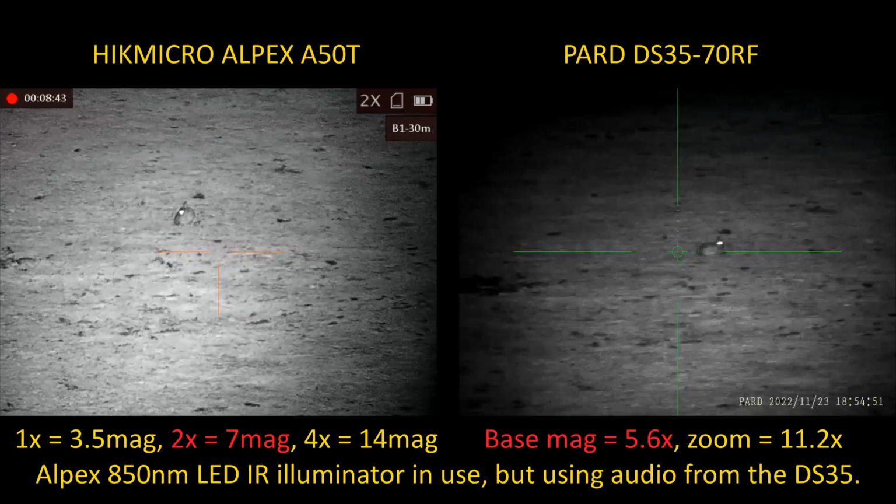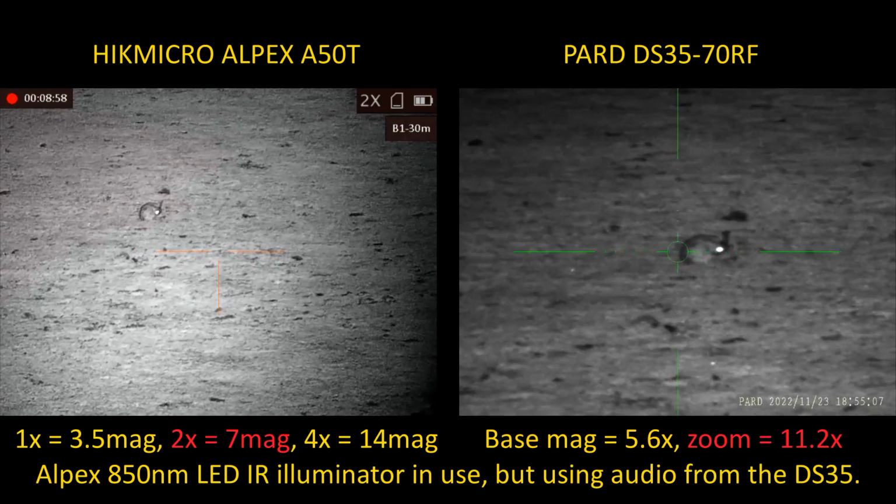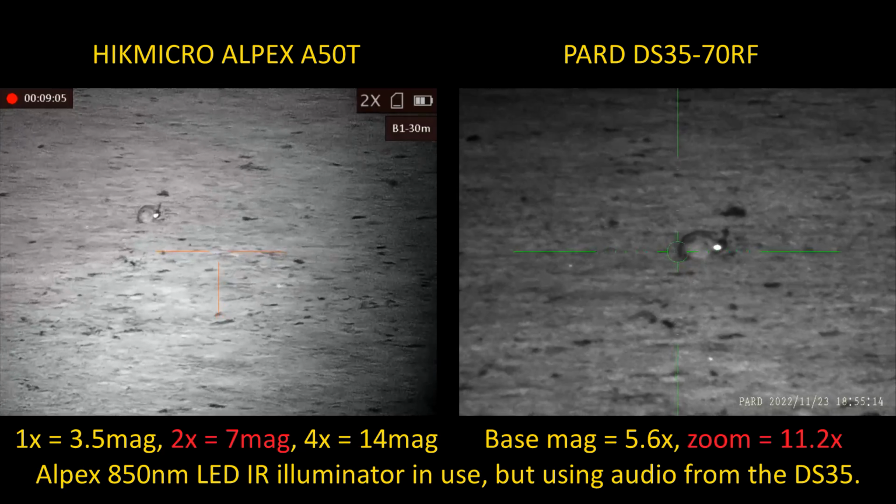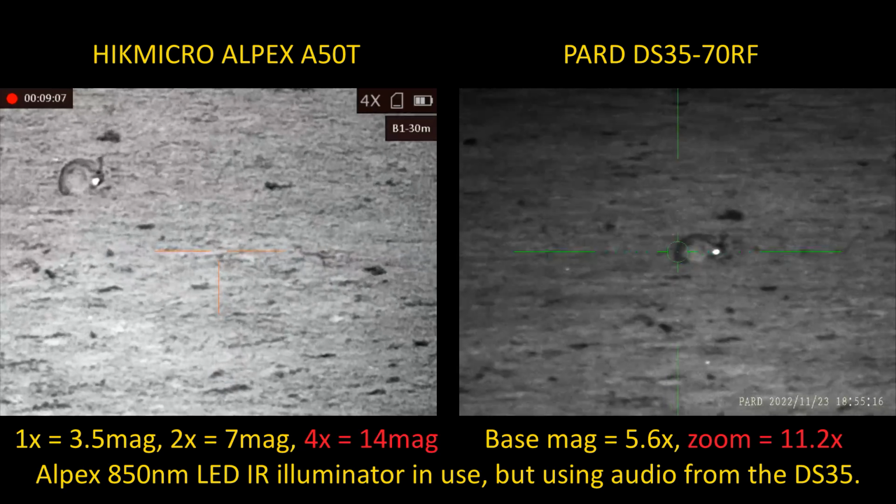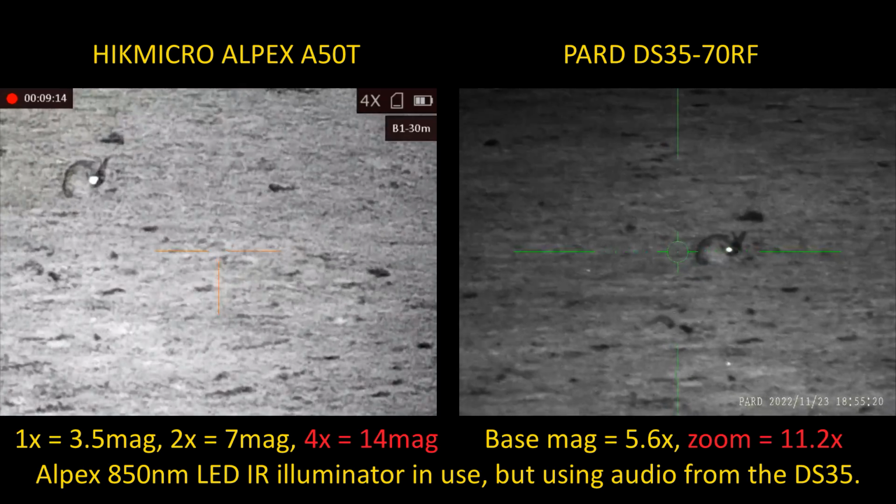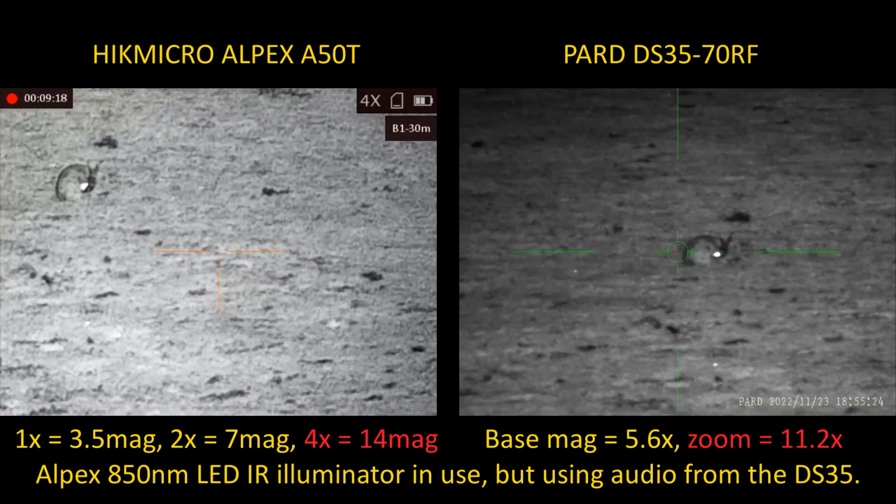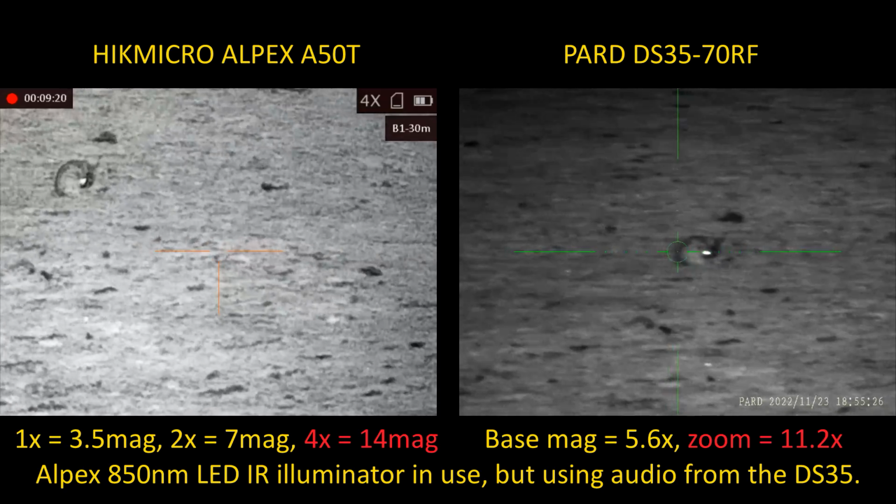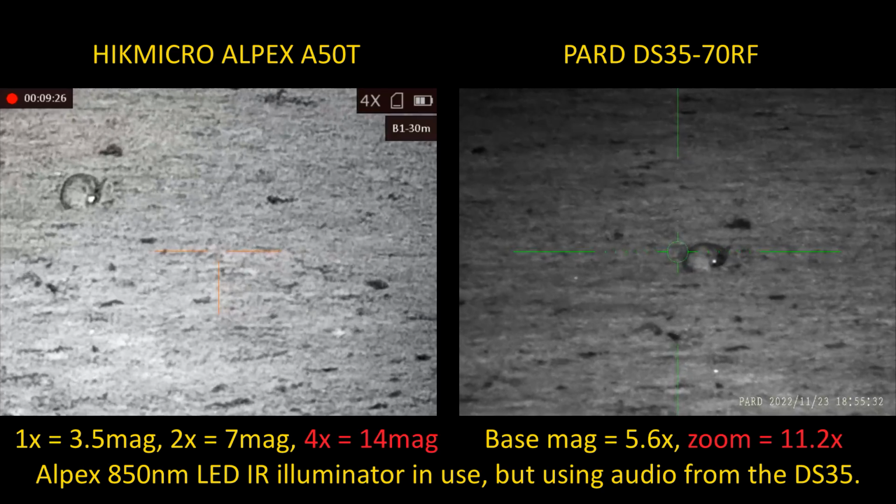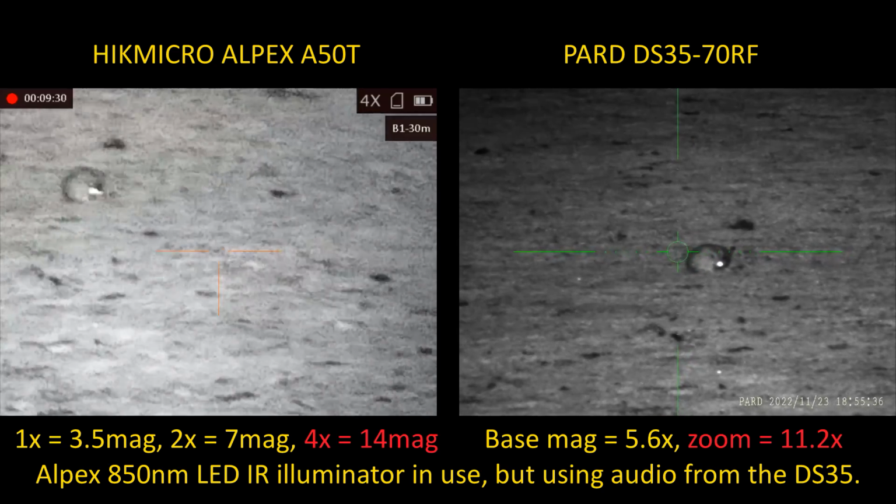Yeah. And when I go up on the Pard, that's up at 11, and if I put the HIK up times 4 would be 14. There's a lot more image noise on the HIK at times 4. A lot more digital image noise. Right. Than 14, there is. Yeah. 4, which is 14. Yeah, because you've got 4 times digital zoom, but with the Pard you're only doing 2 times digital zoom, so there's not the same level of noise.